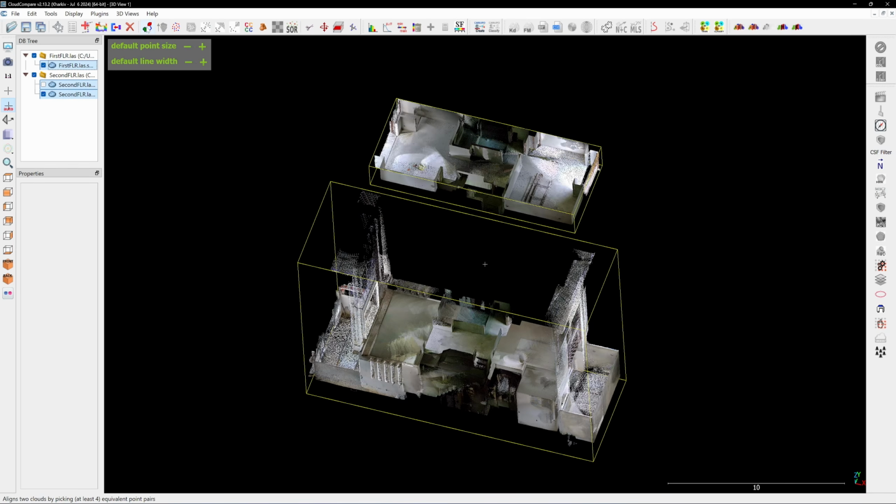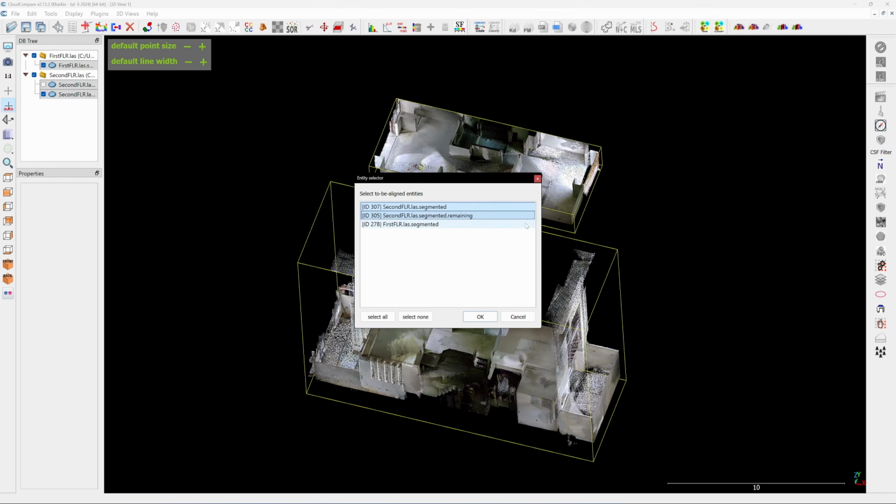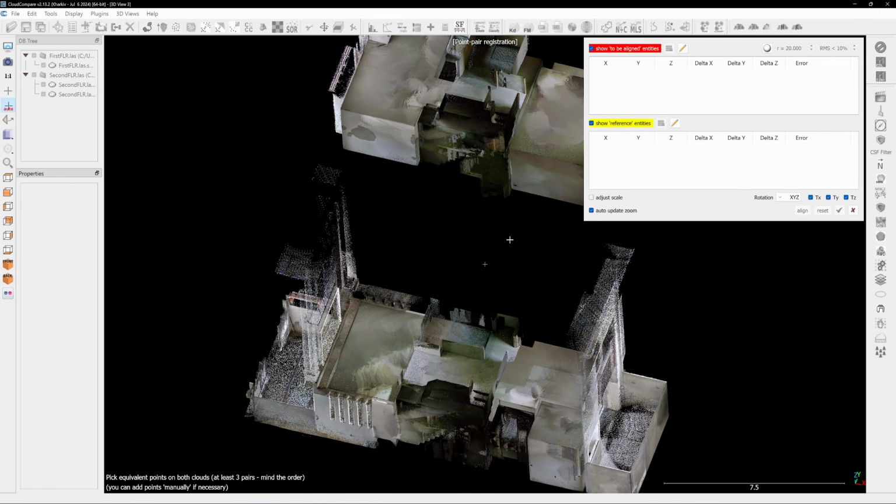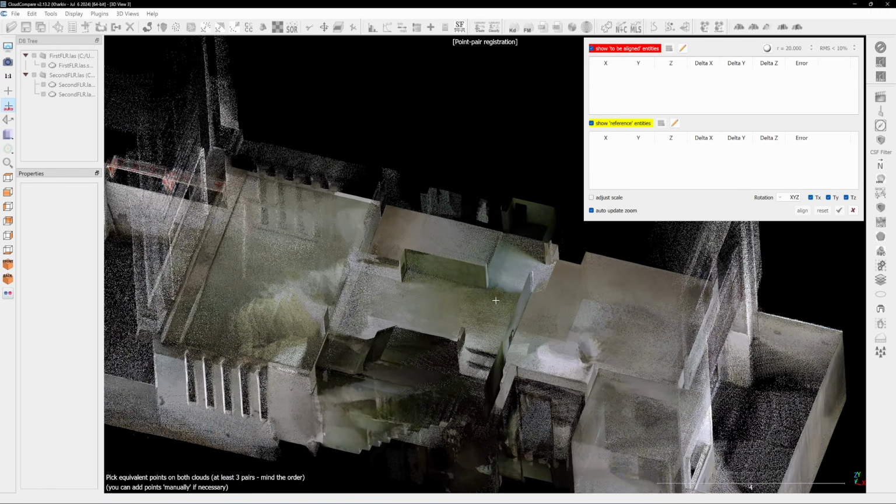CloudCompare has an alignment tool that lets you pair 4 points to align scans. I don't recommend this method. The accuracy is low, you will lose floor level alignment, and any hidden segment will toggle back on, blocking your view when selecting the points.